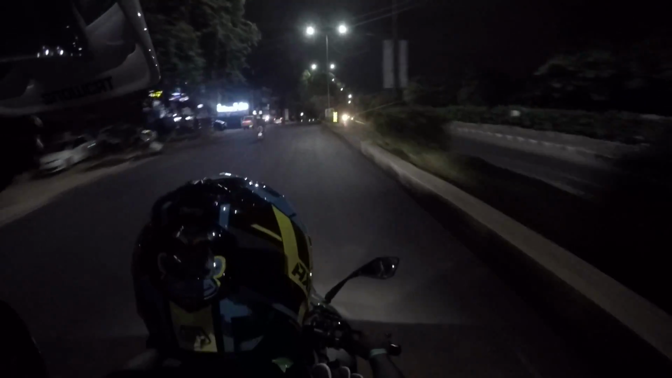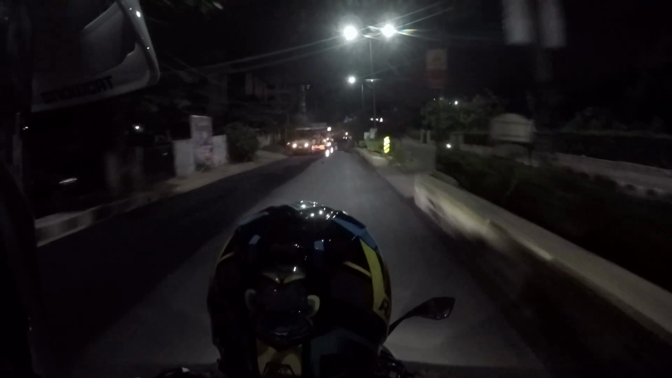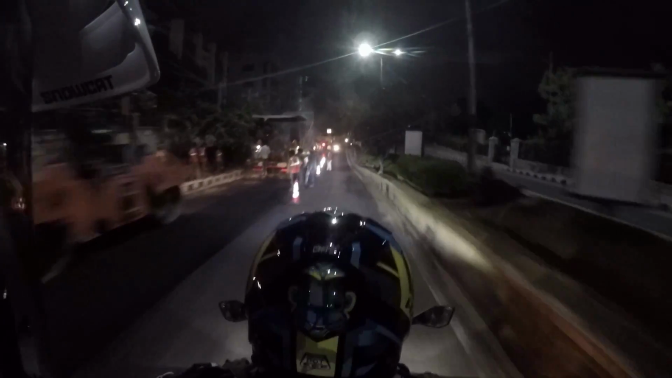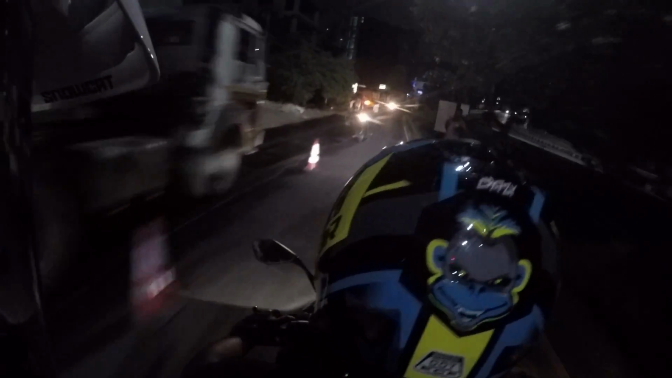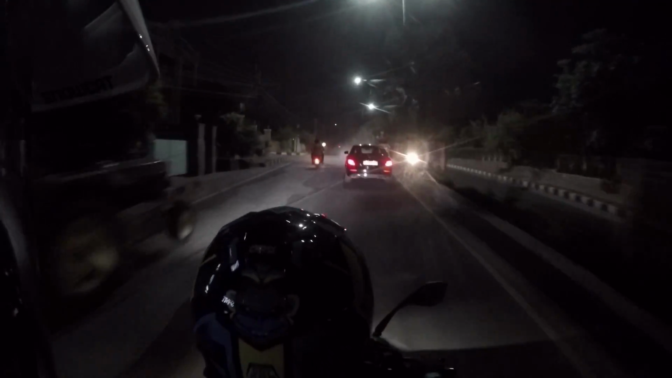Back home it'd be like a kilometer of signs saying road closed, sign people. Here there's no sign people. Here it's just good luck. And this bike's still coming. Their lane has 2 lanes and there's still people coming the wrong way. Like I said, man, if your vehicle fits, you go. That's the way it works in Hyderabad.